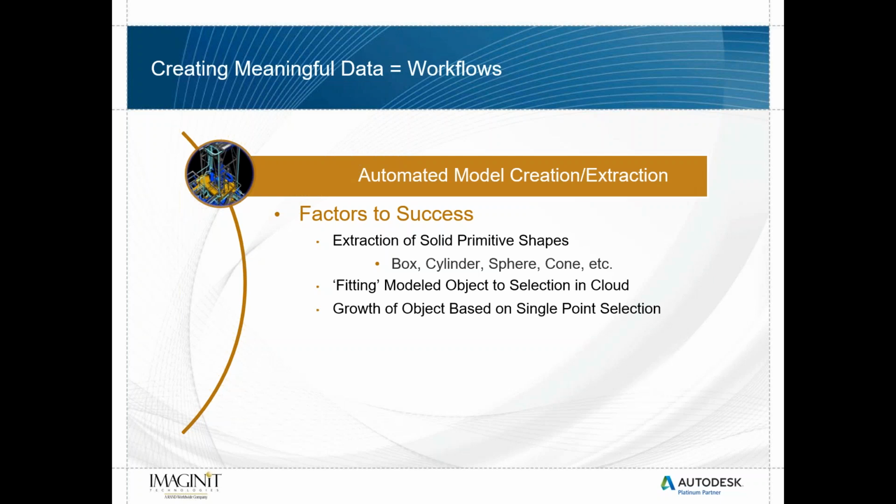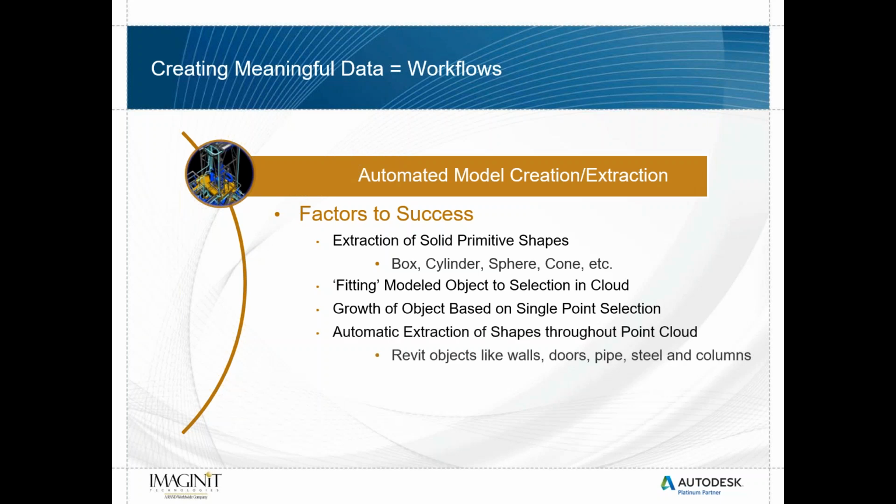In some softwares, we're able to click one point along a pipe and have the software automatically grow a pipe. And then click on the next pipe and grow that pipe. Automatic extraction of shapes throughout a point cloud. Again, we can bring the data into something like Revit and have it build walls, doors, pipes, steel beams, and columns.